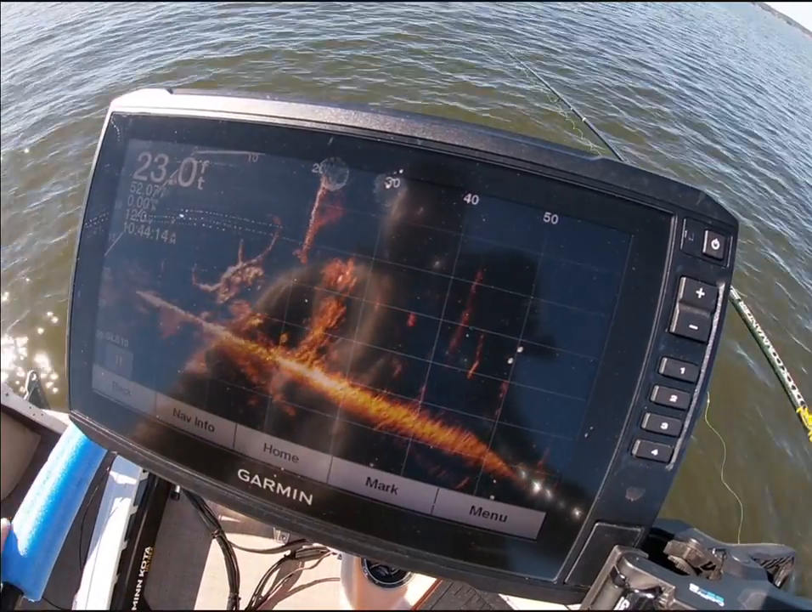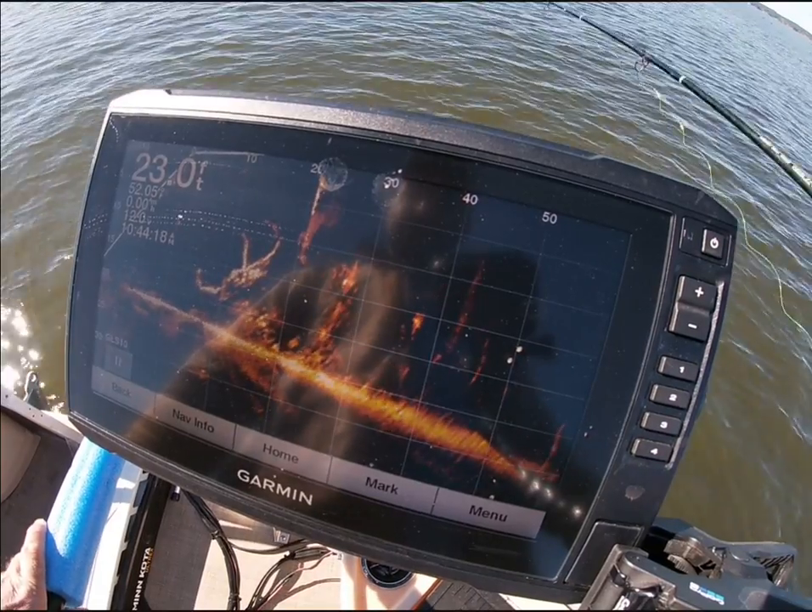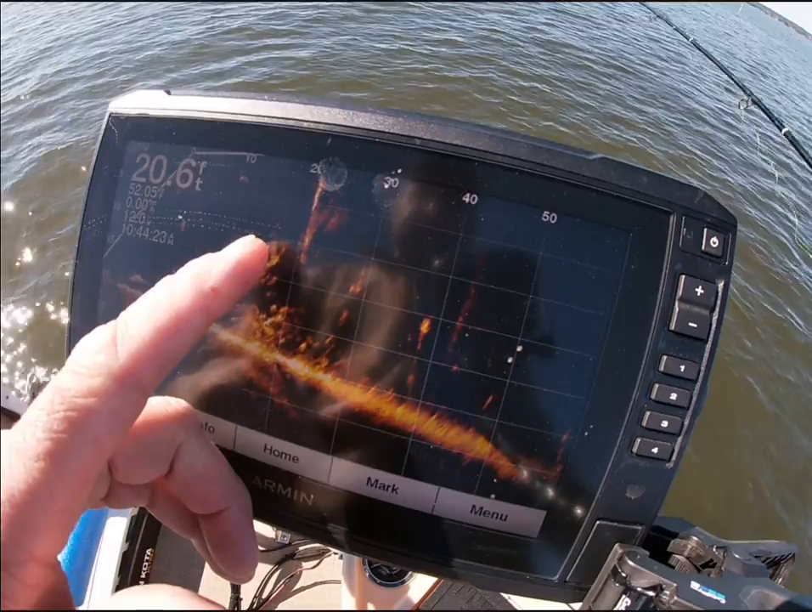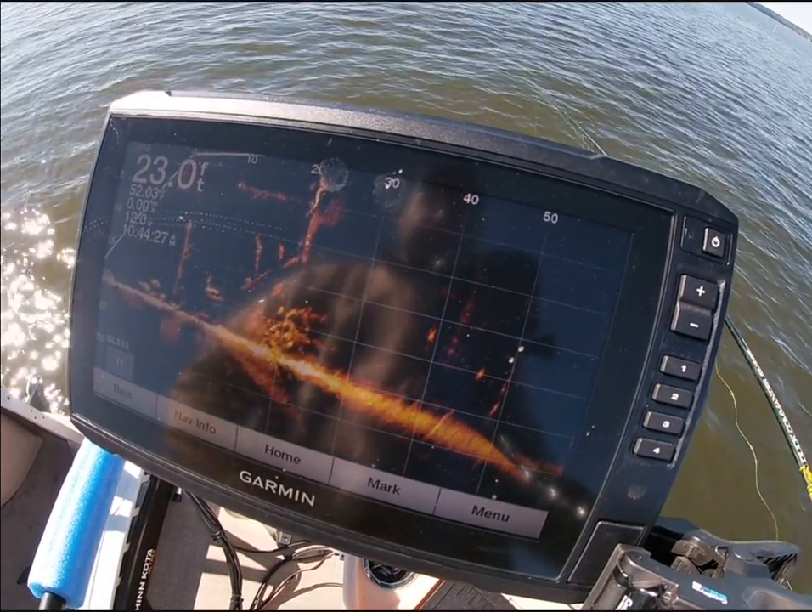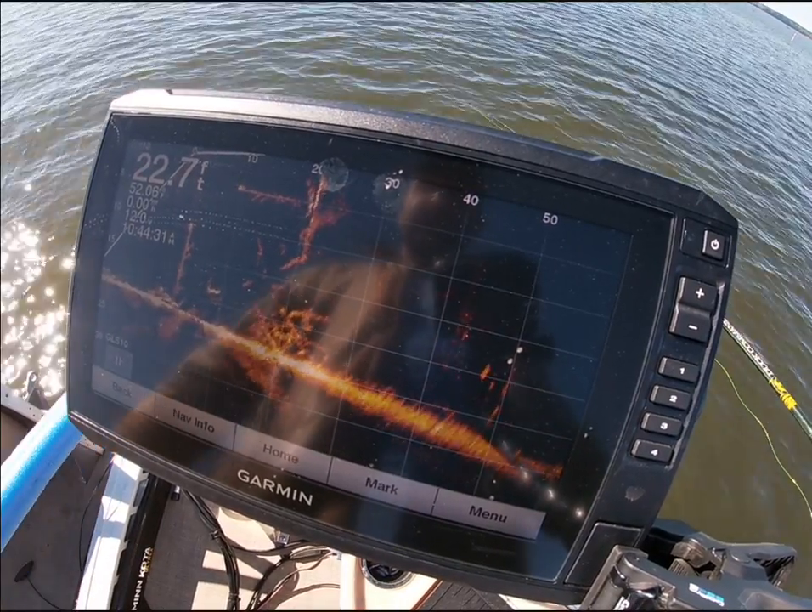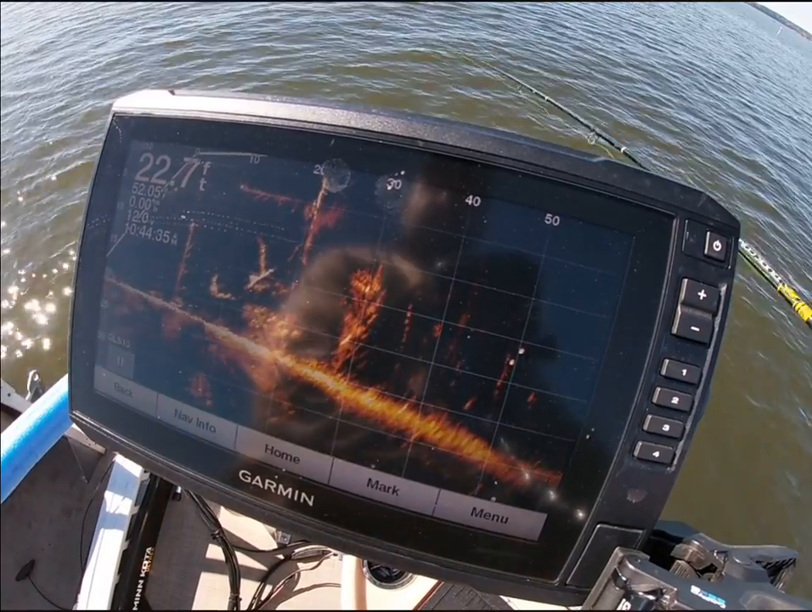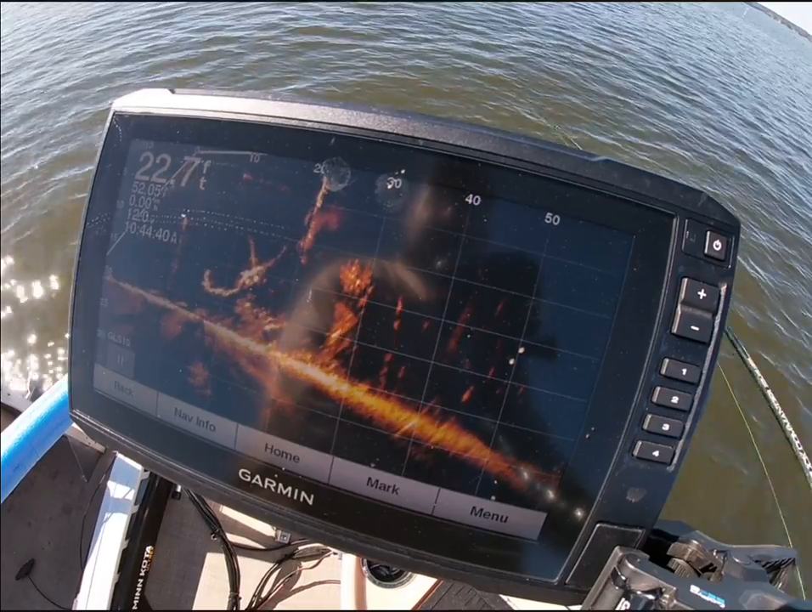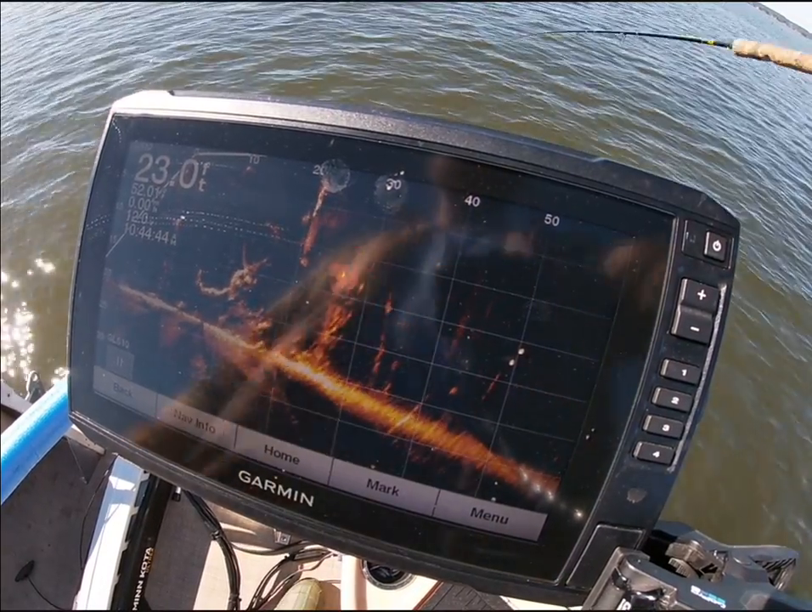Okay, I'm falling in right in there. There's a wad of fish right there right now. Actually think I'm over it. There I am right there. Okay, I'm falling in there with them. Got hung up on the limb.